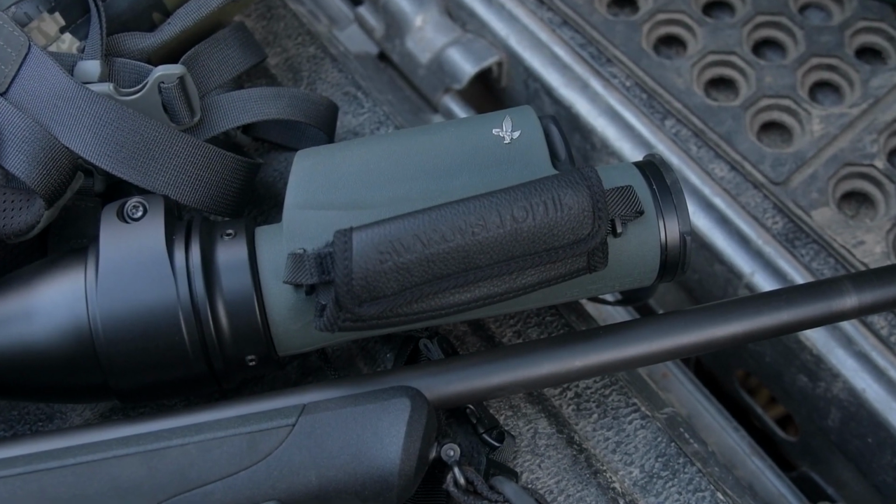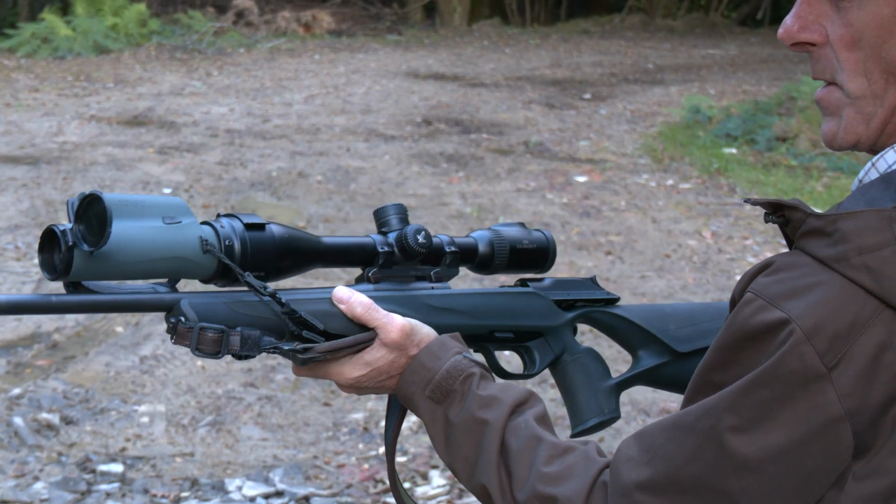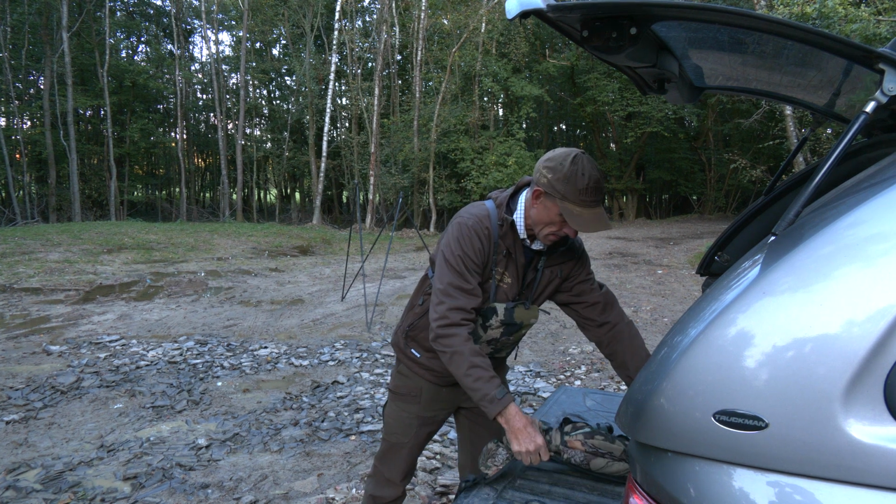It's quite neat. Yeah, it looks really, really smart, especially on the binoculars as well. So we've got some of the top gear here to demonstrate this. But anyway, that is the tM35 Plus monocular and also a clip-on.